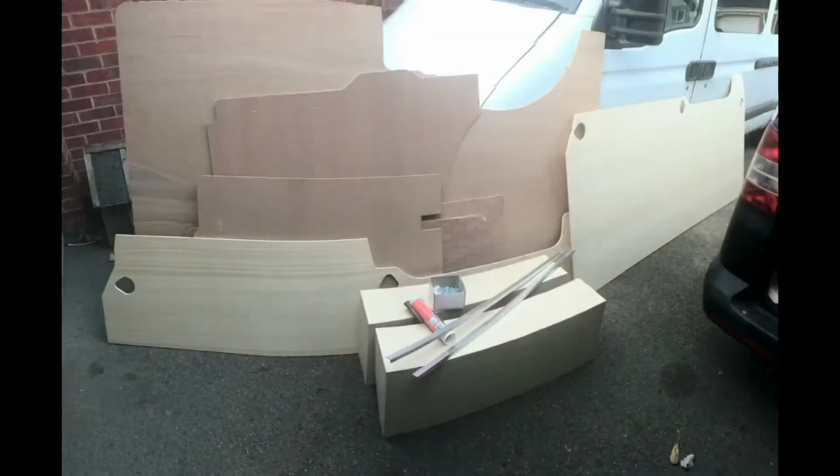So I've got a big load of paperwork on how to fit it. It gives you fitting instructions and everything as well. So that's good. I'm going to go and get some lunch now and have a look at doing my insulation before I cover it up with that. So see you in a bit.